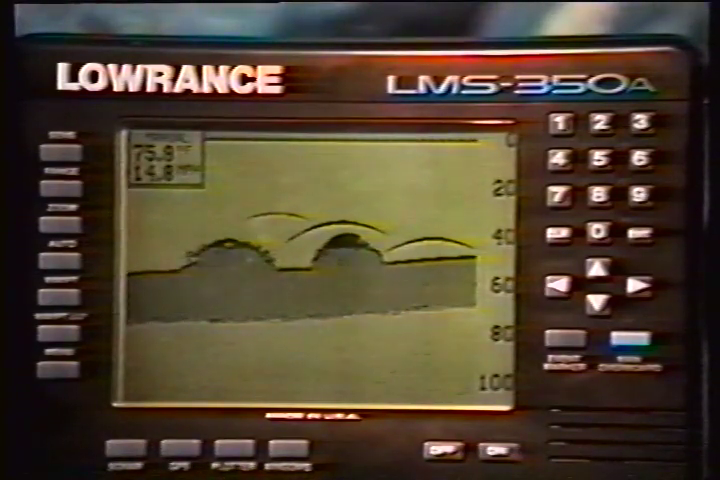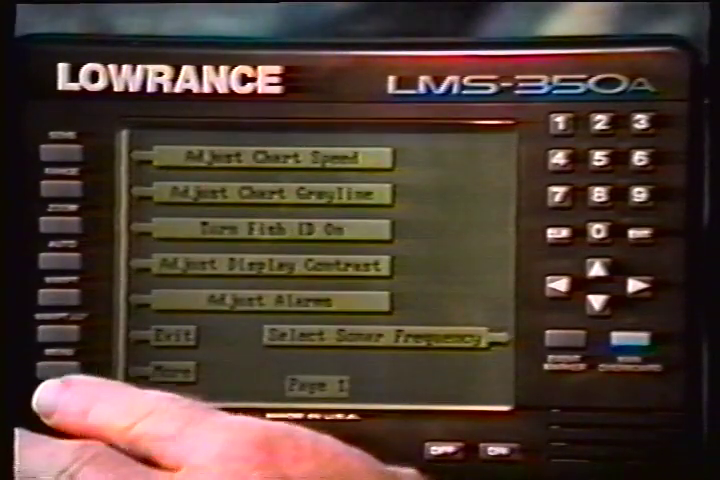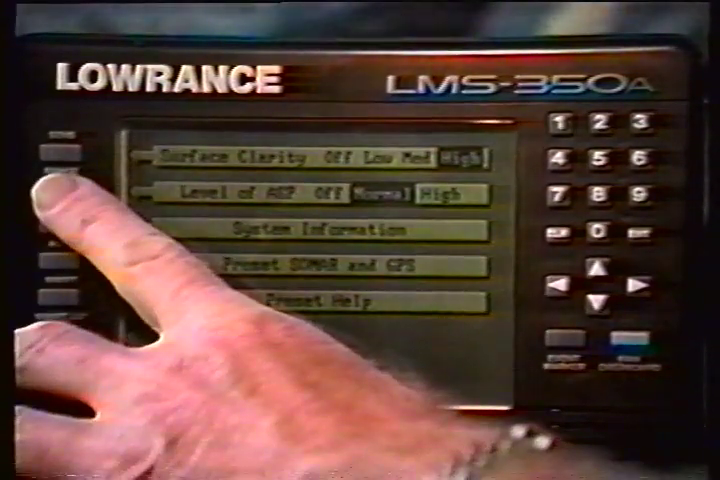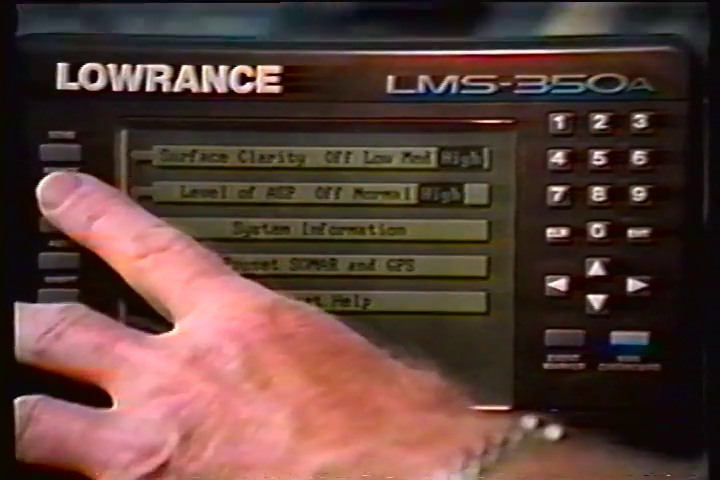To change the ASP level, press the menu key. Then press the key next to the More label until the fifth menu page appears. Then press the key next to the level of ASP label until the desired level is obtained.